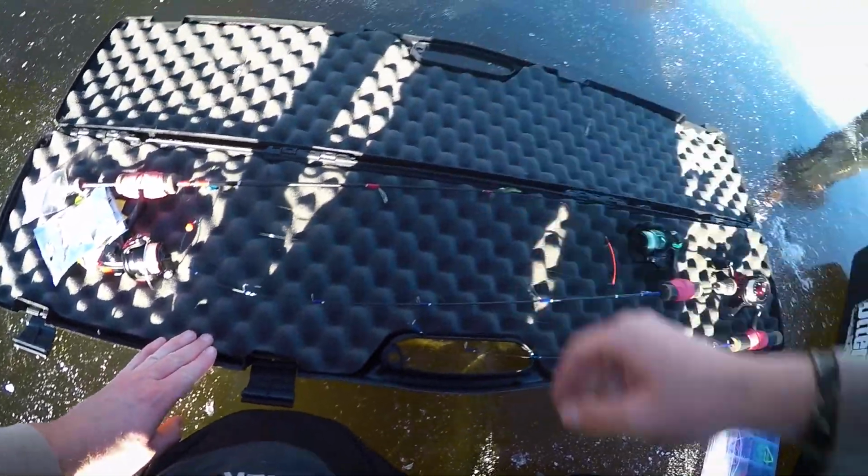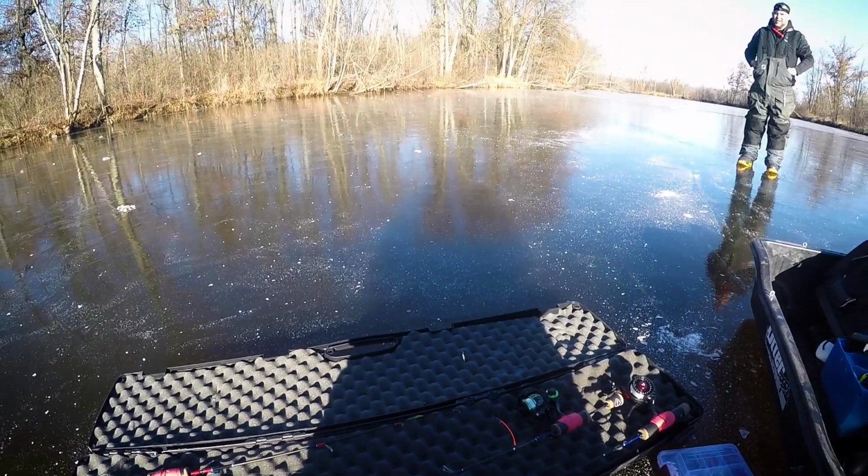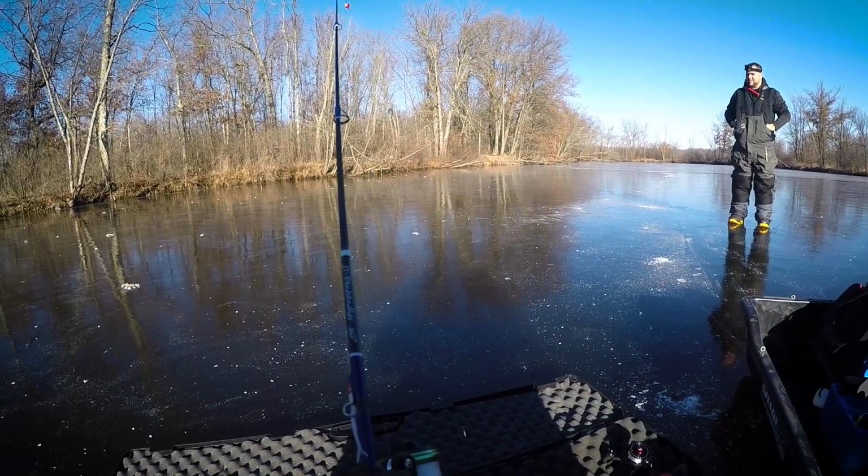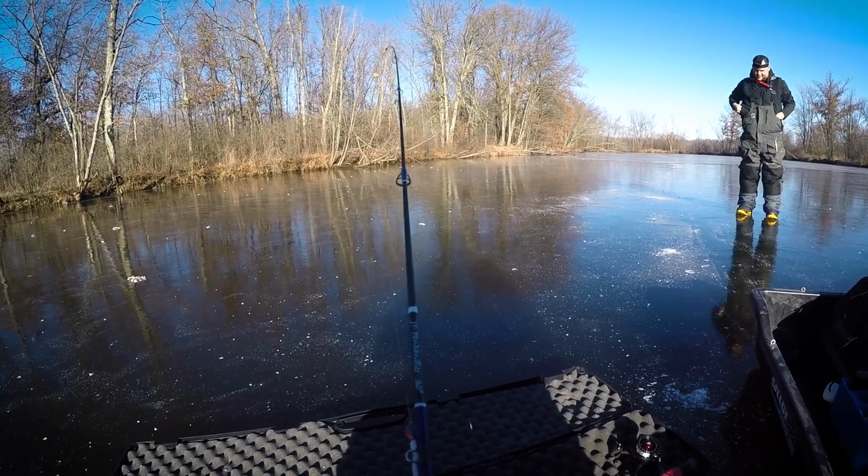I left all my rods in the back of Jason's truck, so I get the pleasure of using Viper X PC Fun Reels. So that's what we're going to be sporting today.